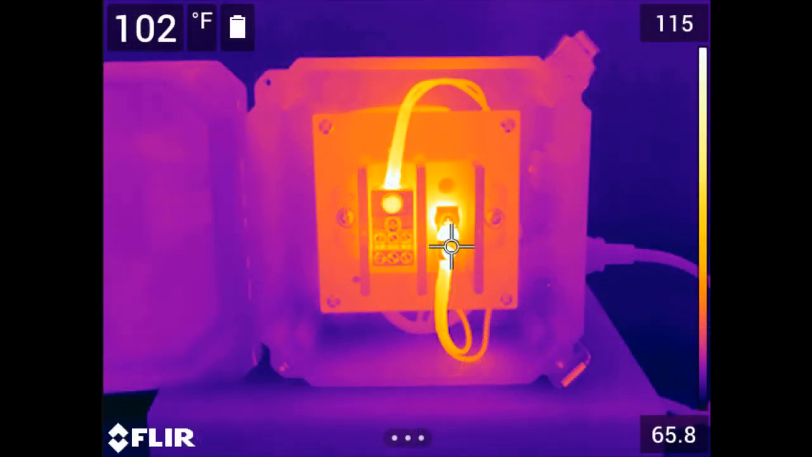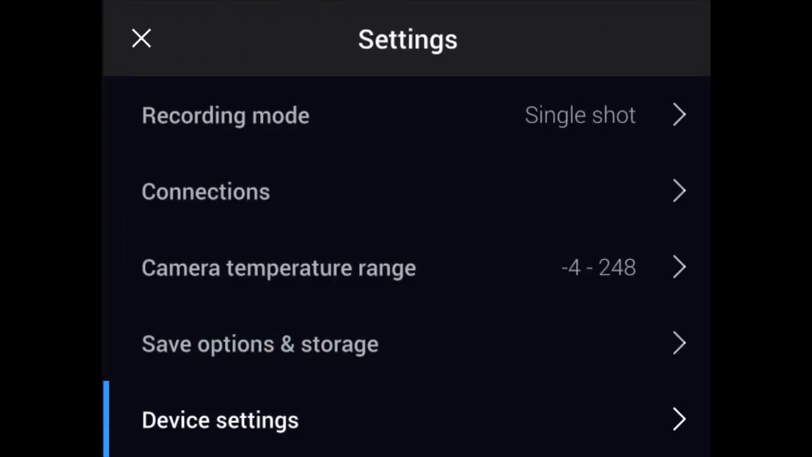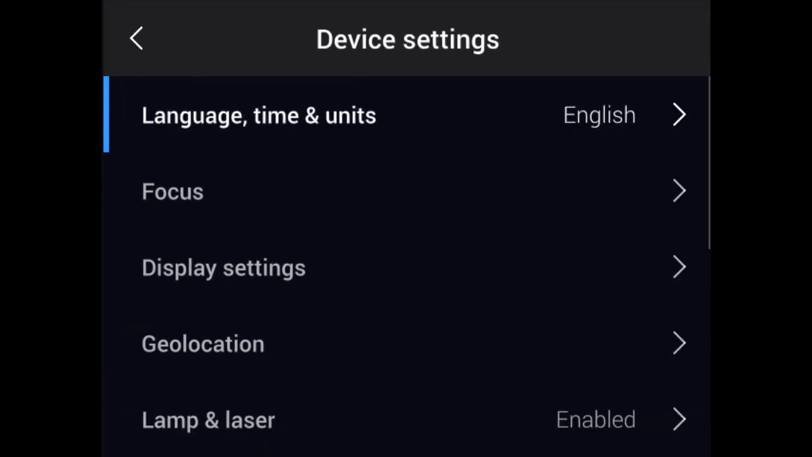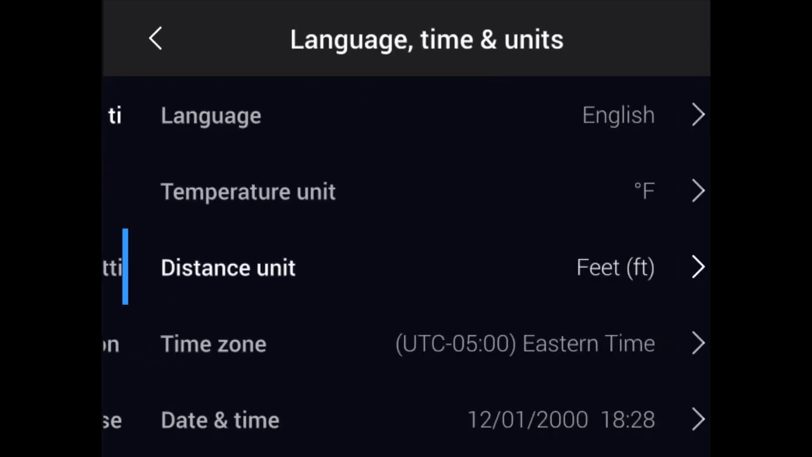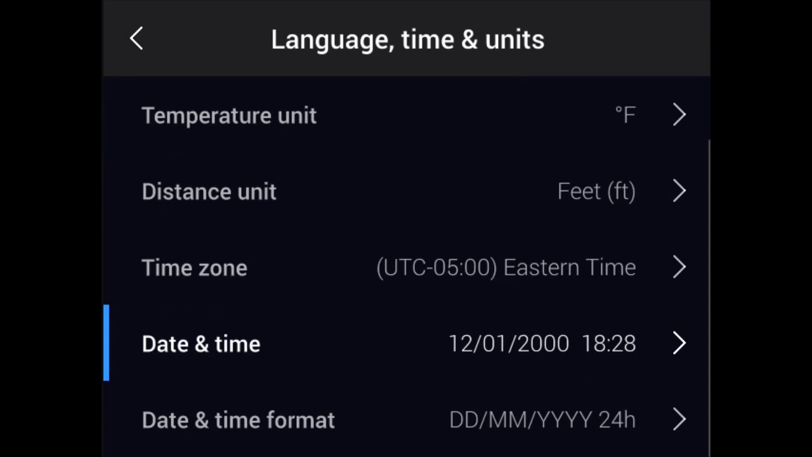To set the date and time, navigate to the Settings menu. Touch the bottom of the screen to bring up the main menu and select the Settings icon using either the touchscreen or the navigation pad. Go to Device Settings and pick Language, Time, and Units. Here you can set the time zone, the time, and the date in your thermal imager.